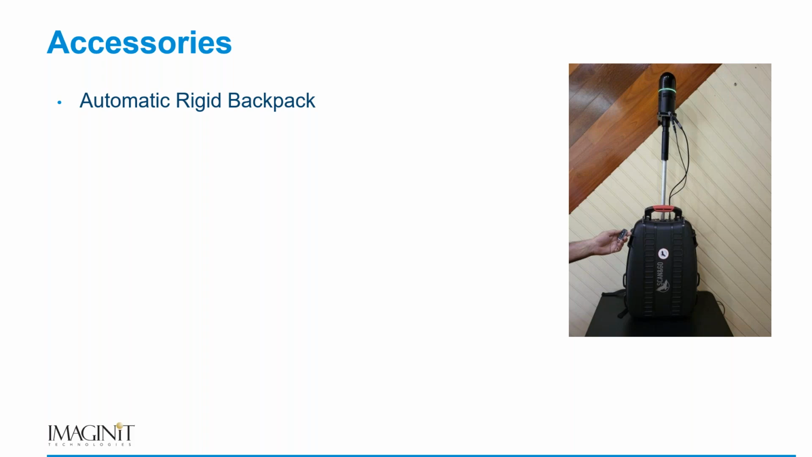So as Jeff mentioned a little bit earlier, walking through some of those doors, we don't have to take the backpack off. We can just simply pause at the beginning of the door, lower it down a little bit, walk slowly through the door, raise it back up, and we're on our way again.